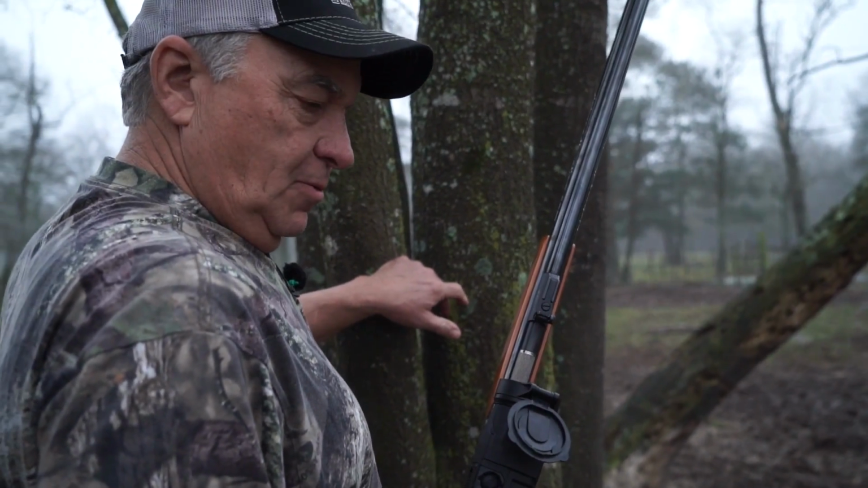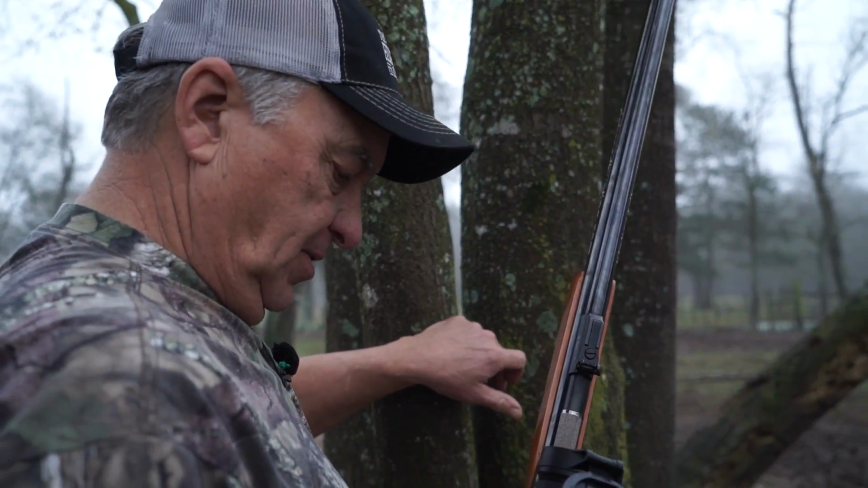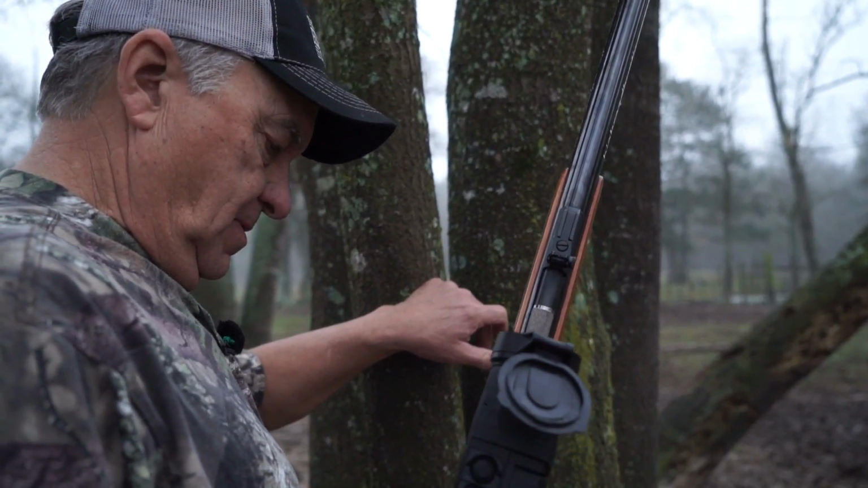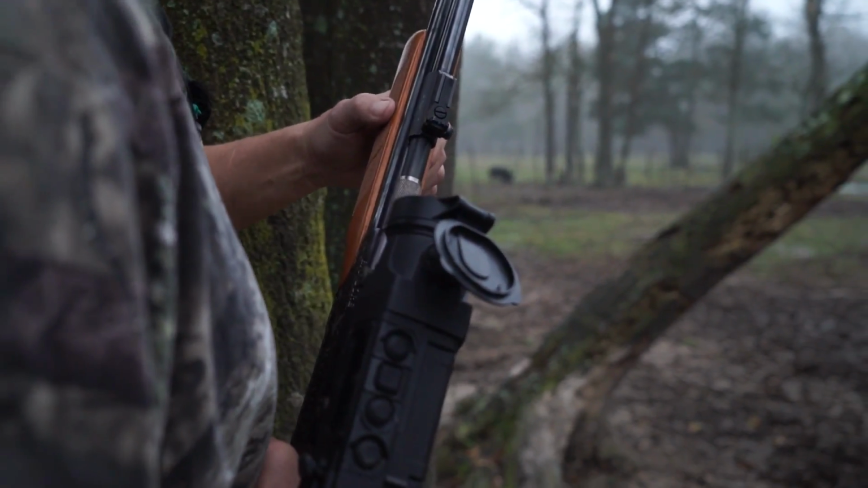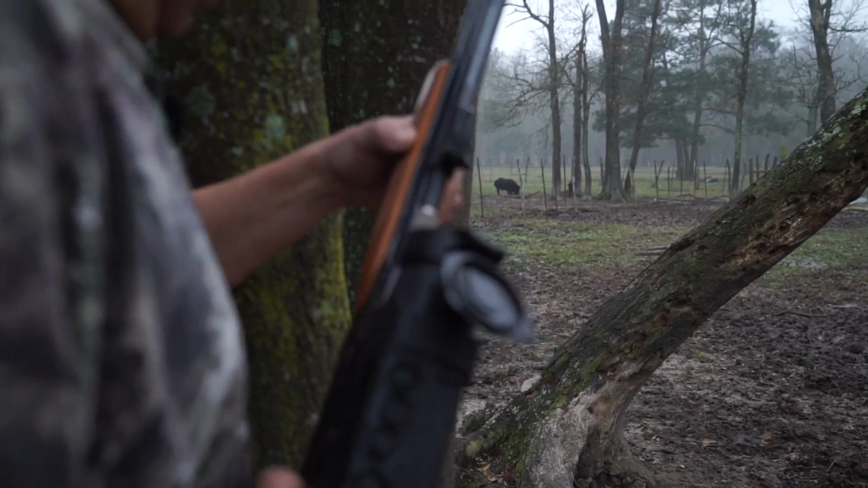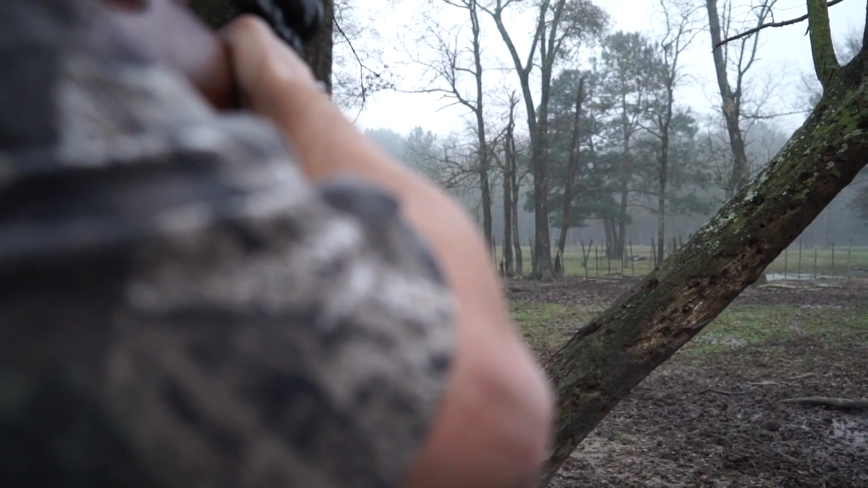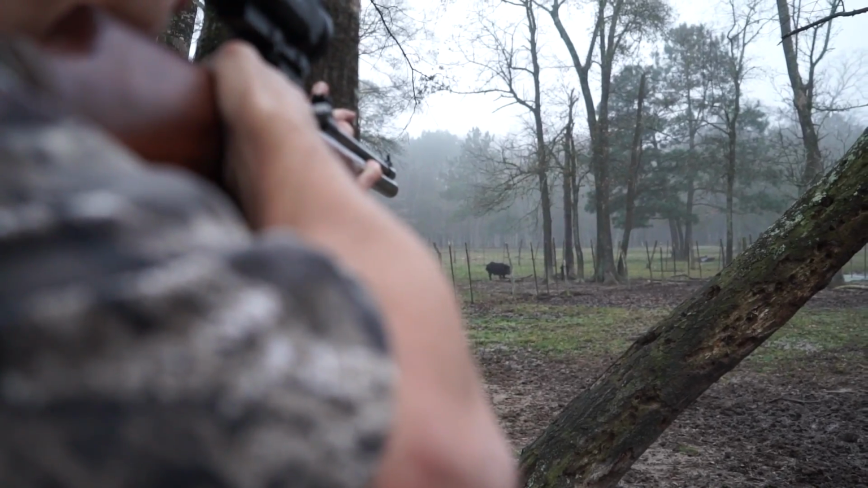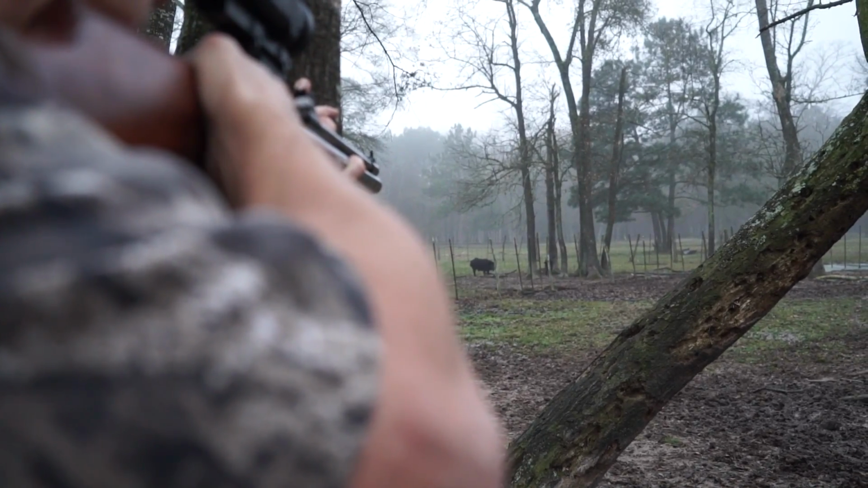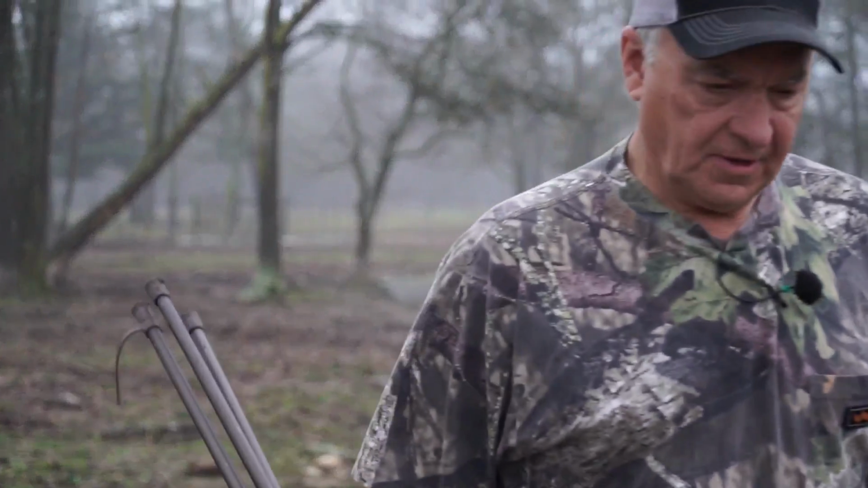There's a problem. They're certainly within range. The problem is the fence. I don't know if I can make that shot and not hit the wire. Can't take this shot for fear of hitting the wire and making an unethical shot.